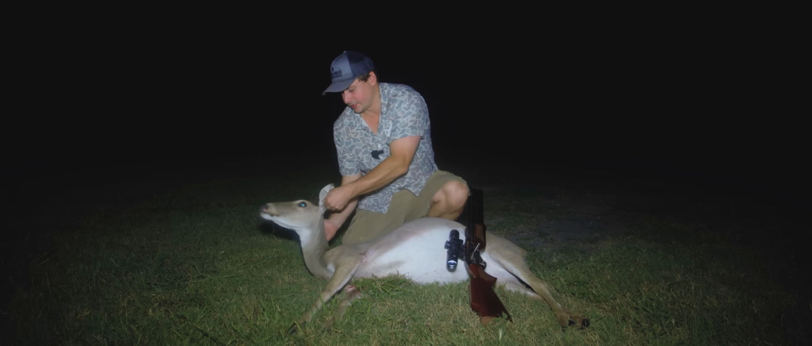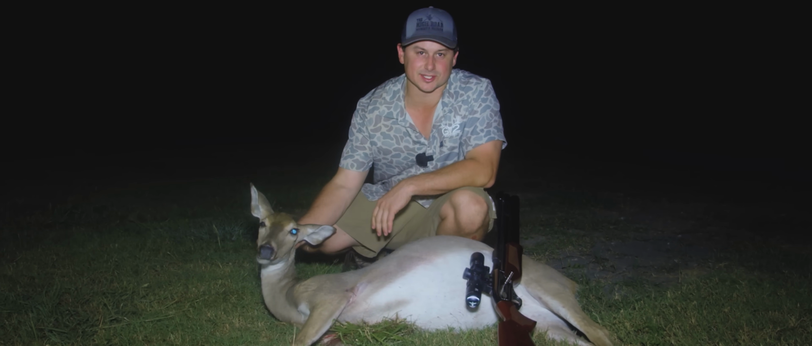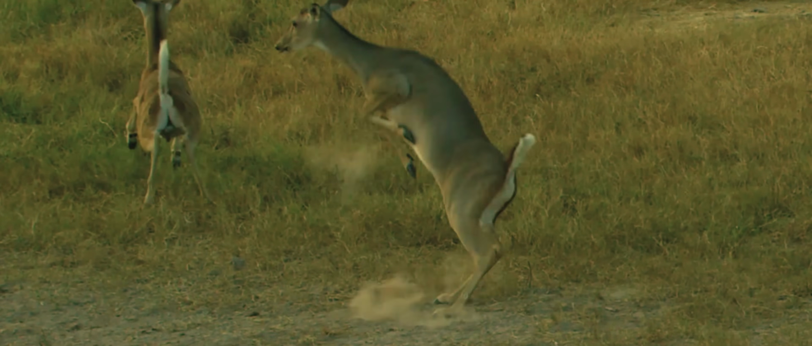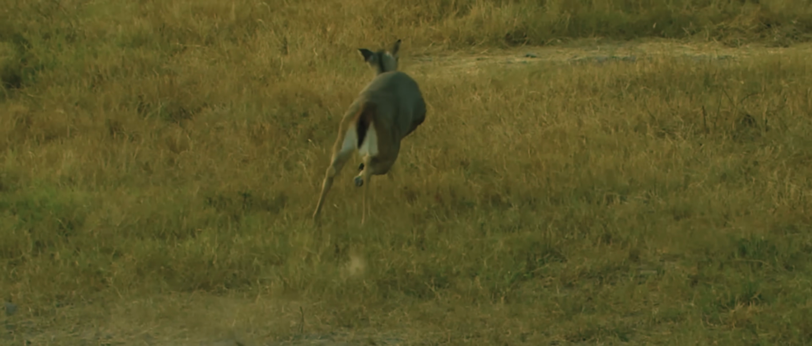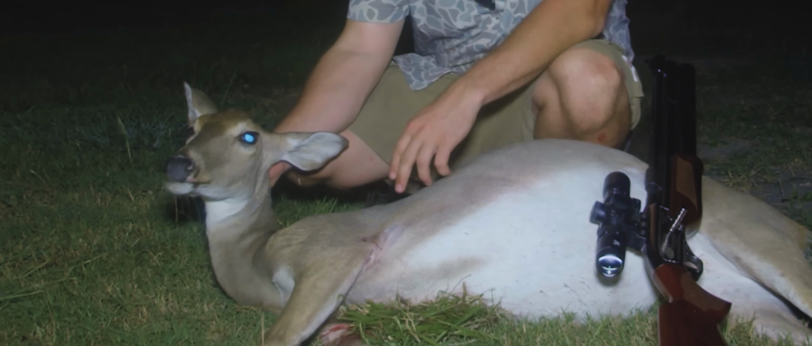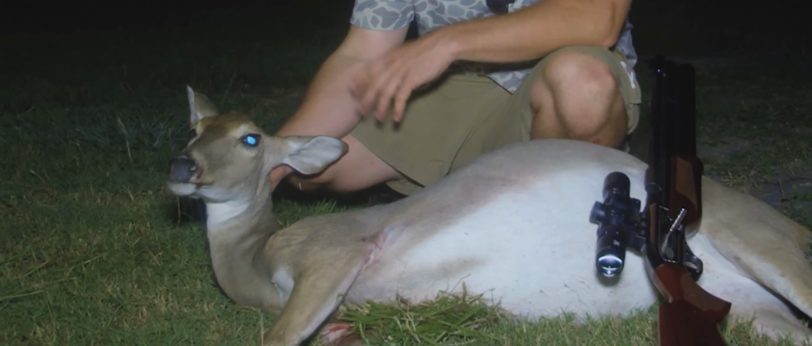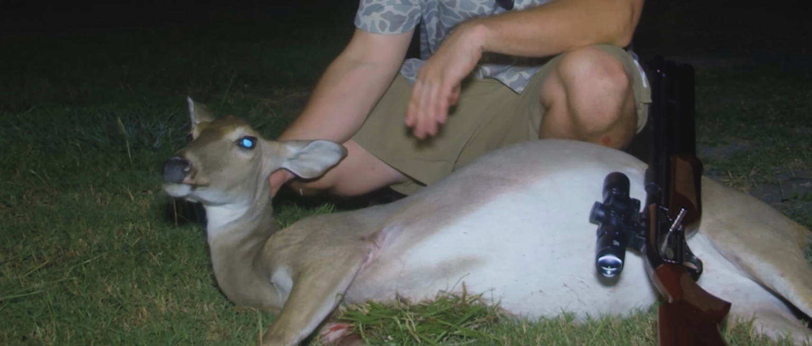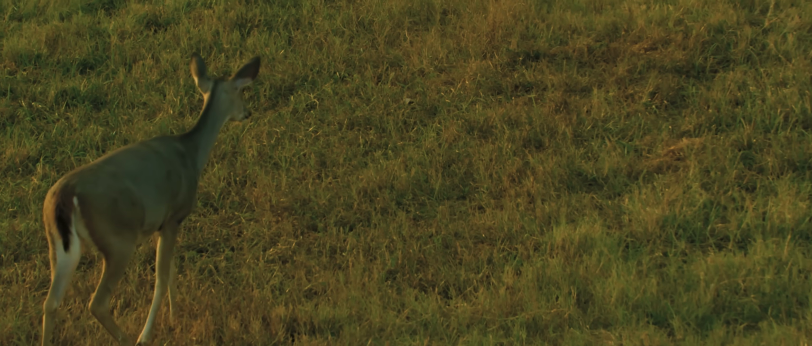All right, folks, well, here she is, and as I suspected, she did not go far at all. She was really close in the woods. I brought her out here for y'all to see, but that was a heart shot, I believe. Hit her right here, and she was spewing, and she did not go far, which was perfect because, to be honest with you, I don't want to be walking around in that Texas brush with rattlesnakes and God only knows what else. But that was an awesome hunt, okay?